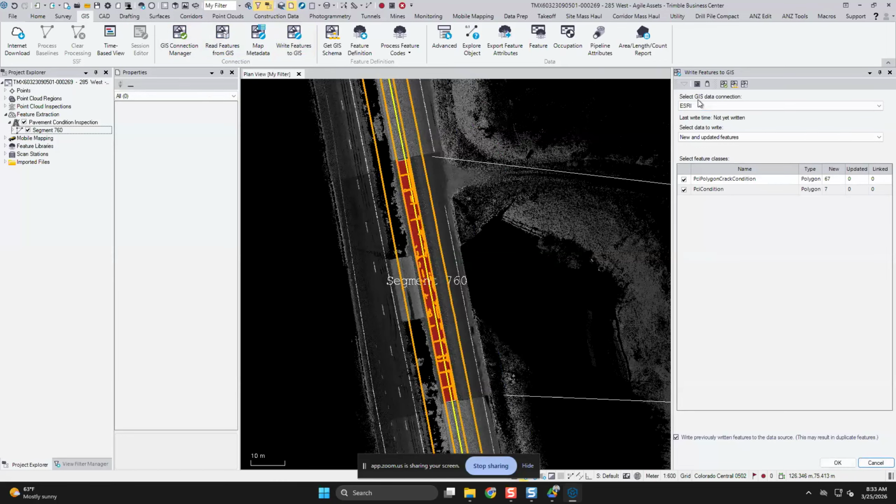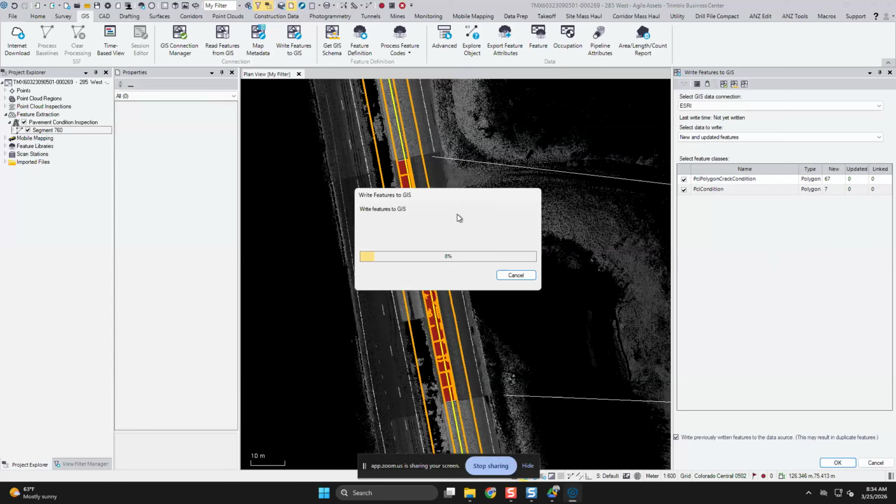You can see that the previously established data connection has already been populated, along with the new and updated features. You can see here that the new features correlate with the new conditions that have been detected running the inspection itself. It would also show any updated or linked values here. In our case, we'll go ahead and select the OK button, and we'll write these features to the GIS.